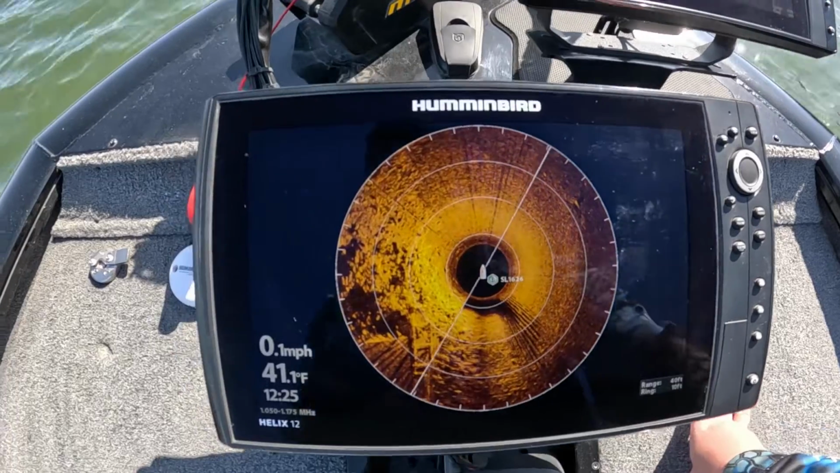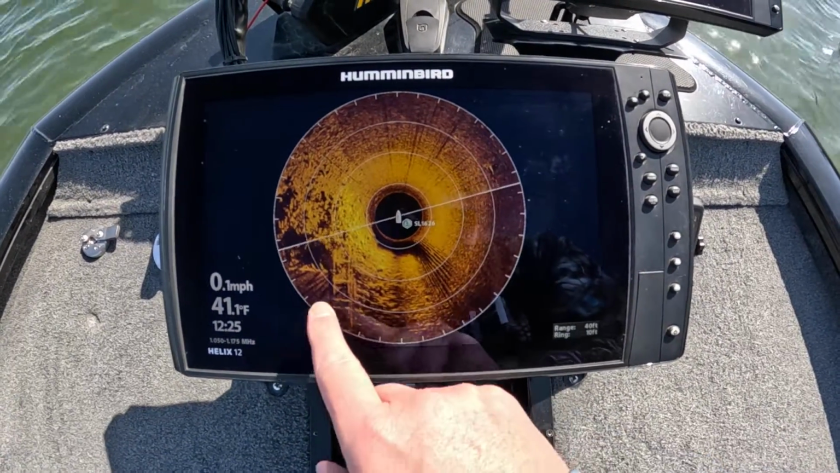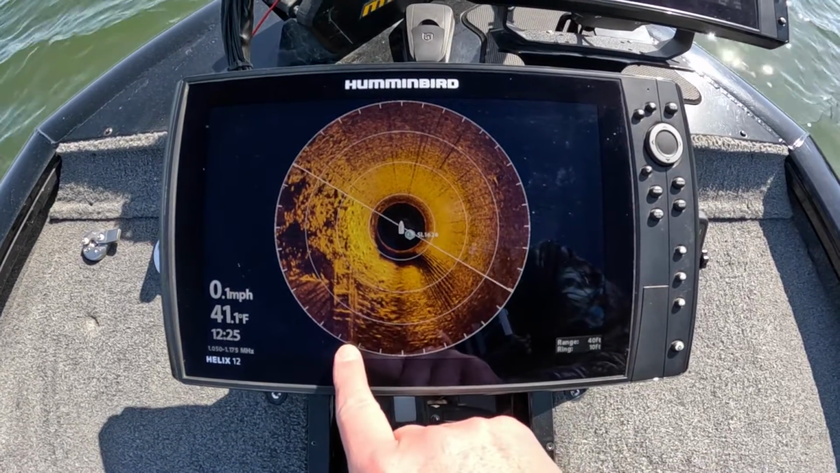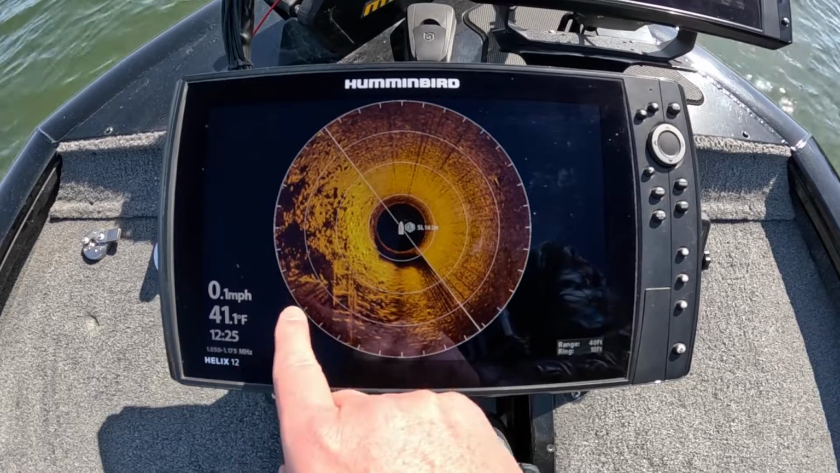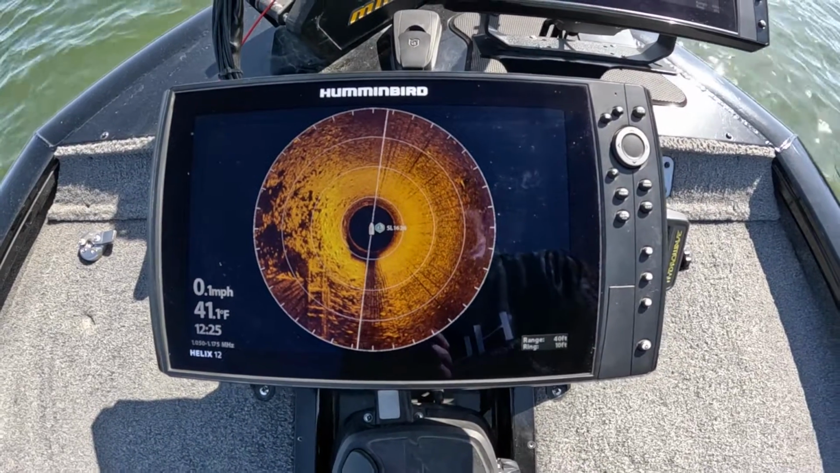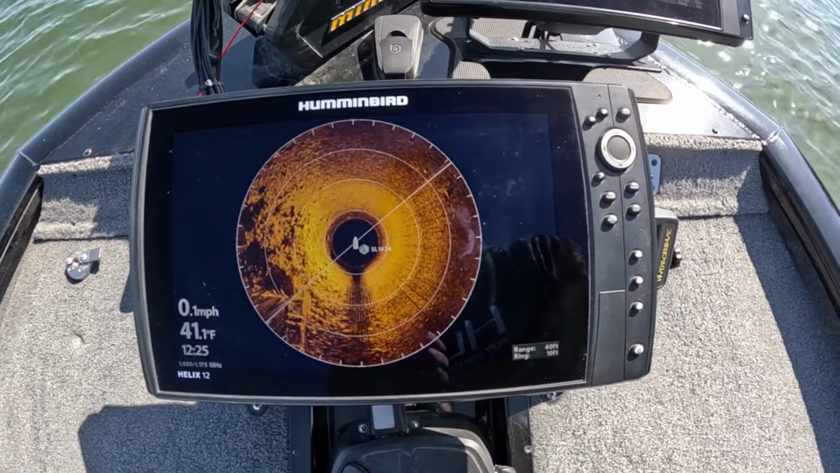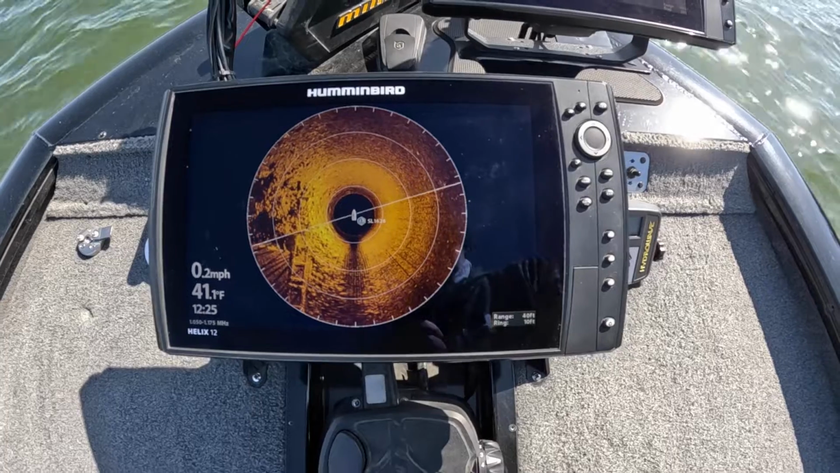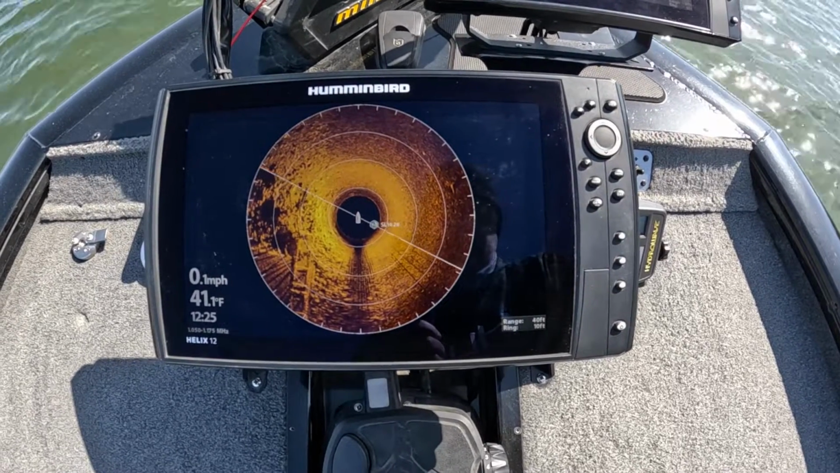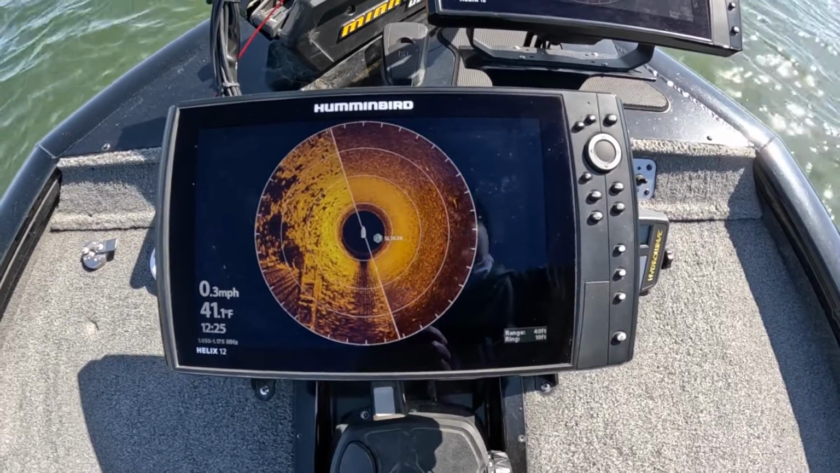This is the image that we have right now, and if you look right here in the cross, that is actually the dock, and I believe this right here is the concrete pad to the ramp. Got something over here on the brush, or maybe a good sized rock. This is Mega 360 over here. We got 10-foot rings, and our range is at about 40 feet right now.